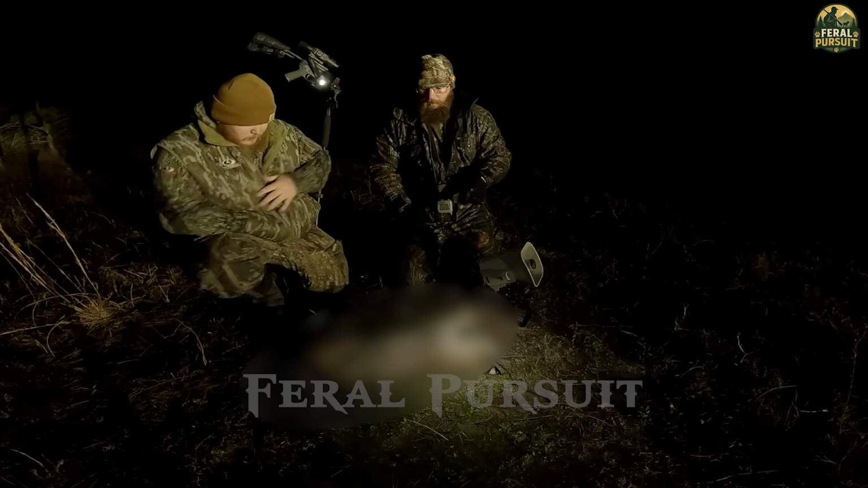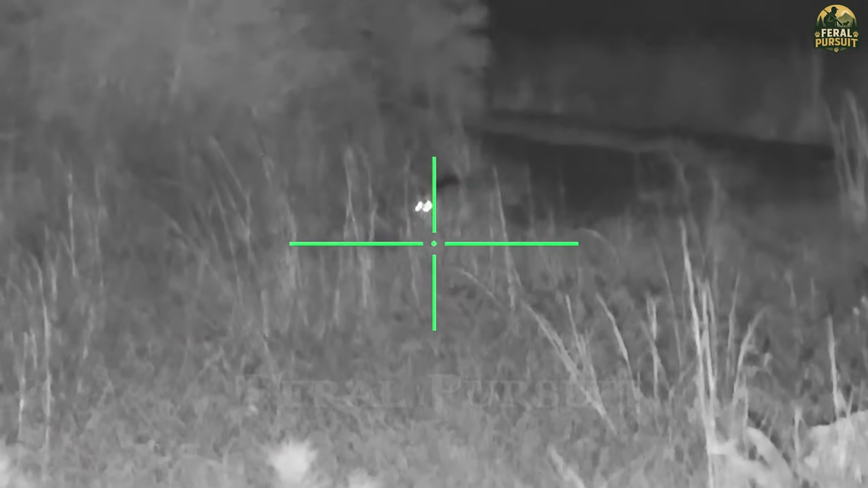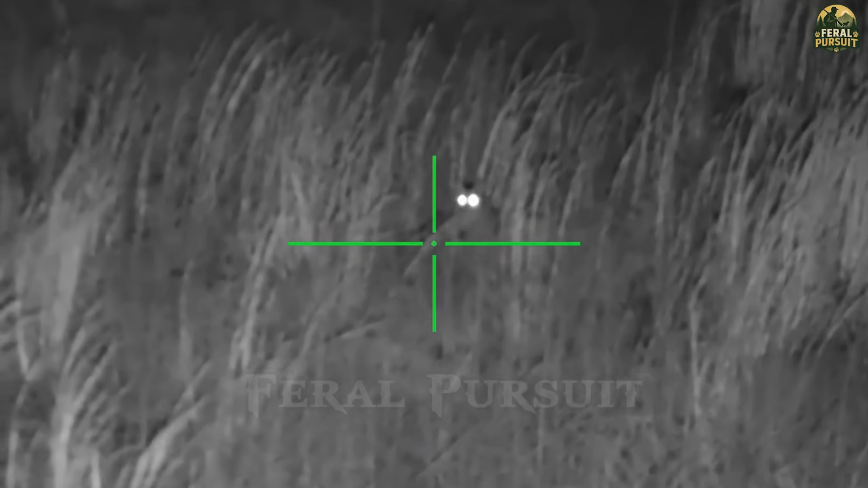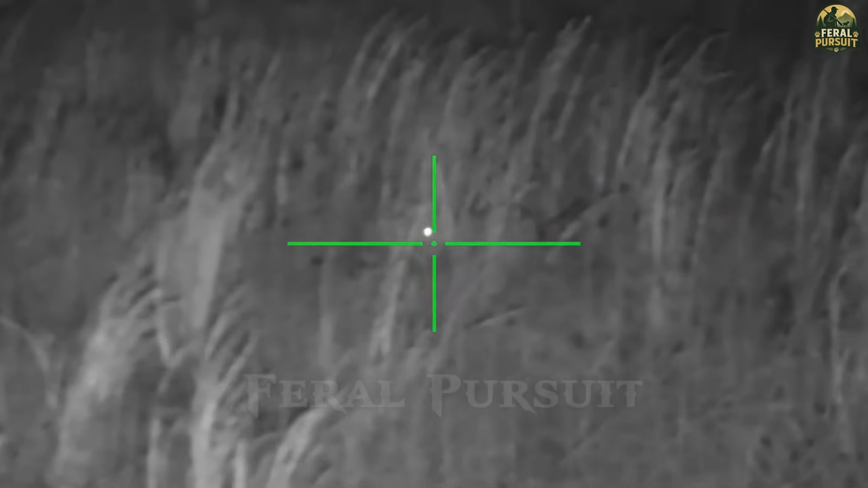The image haunted me, fueling an unwavering resolve. I took my position, my finger steady on the trigger, my heart pounding with determination. In a controlled breath, I squeezed the trigger. Hit, the lynx lay motionless on the ground.